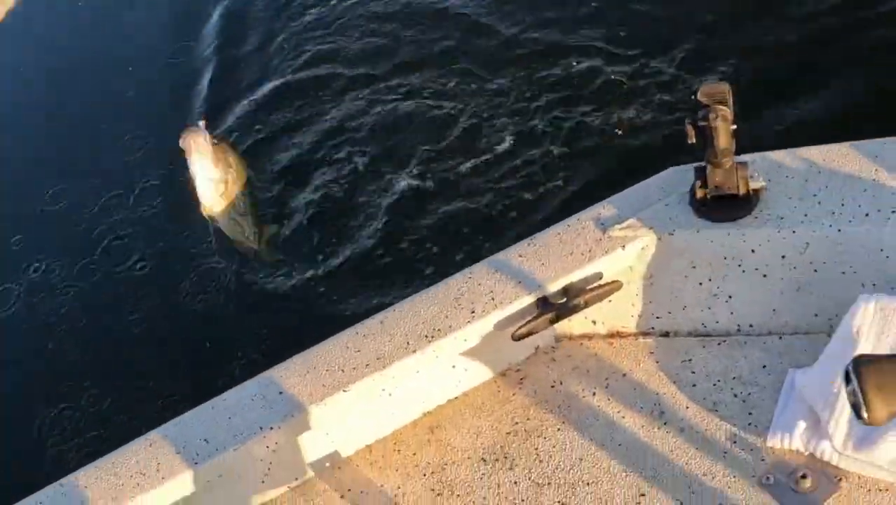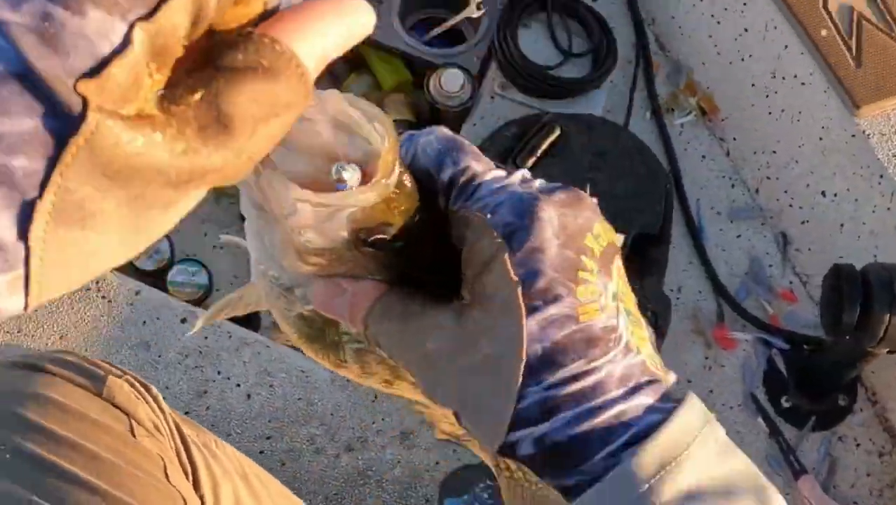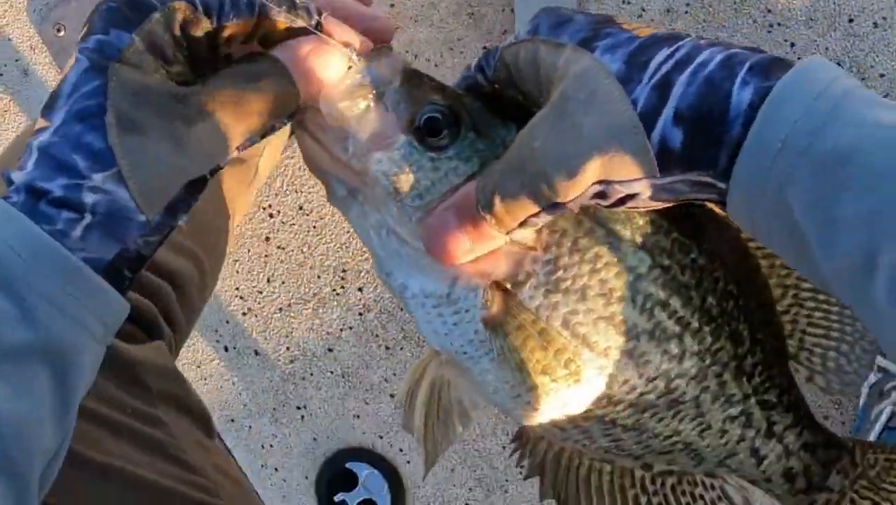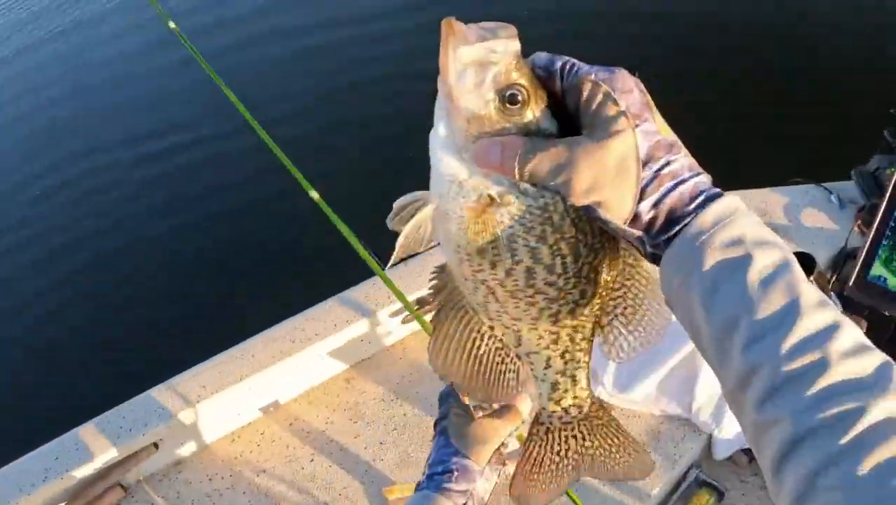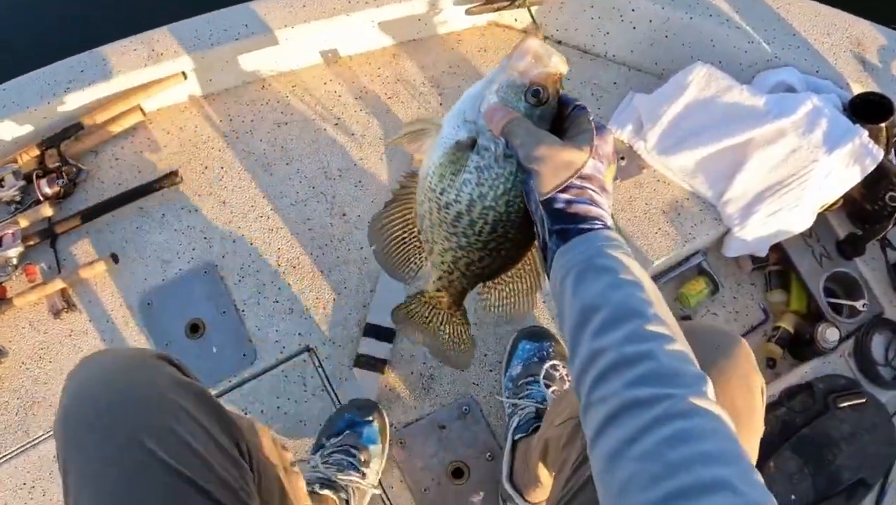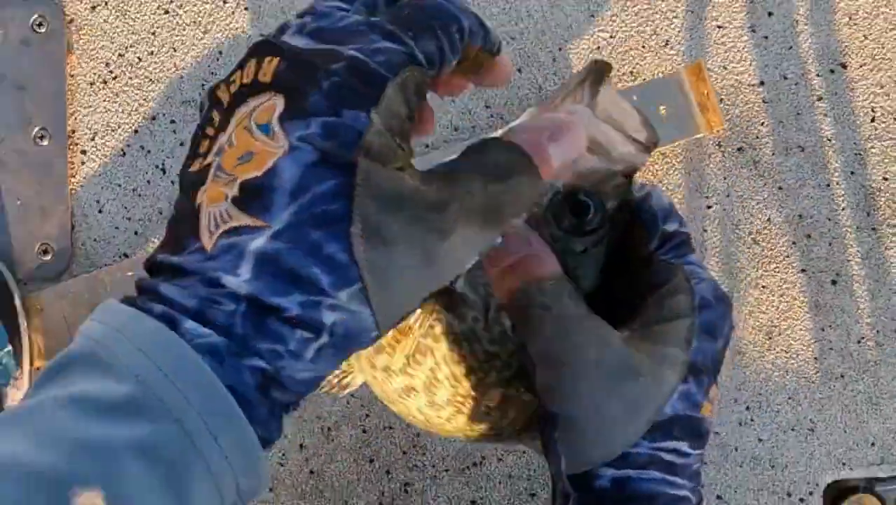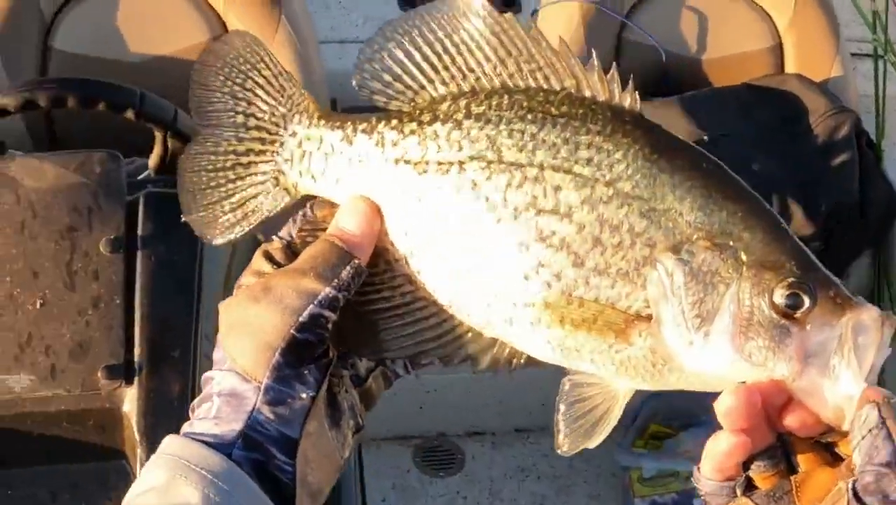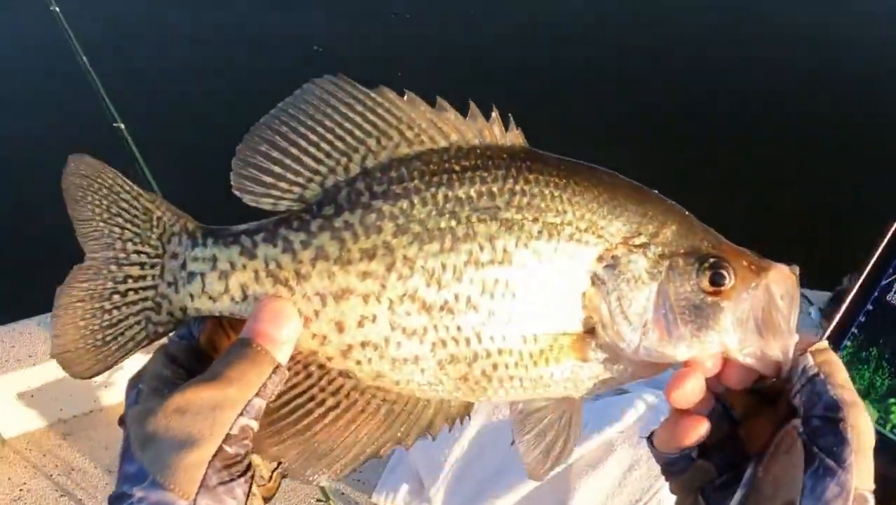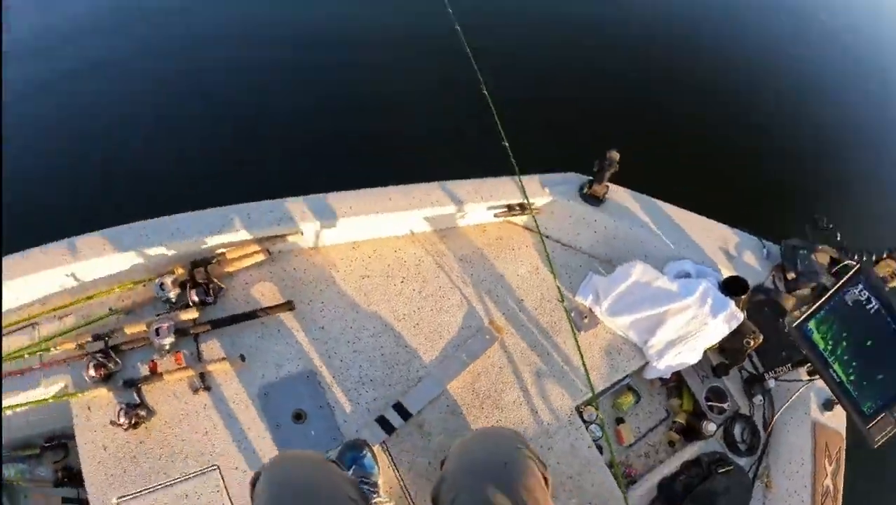Get in the boat, you big black crappie. Get in here, buddy. Get in here. We're going to the house. Lucky for you, I don't want to squeeze your gills too tight. Look at that. Look at that big eyeball. Come on. 12, 13 and almost 13 and a half. Look at that. What a beautiful fish. Look at that fat too. Let's get you back in the water. Go on, man. Get in there.